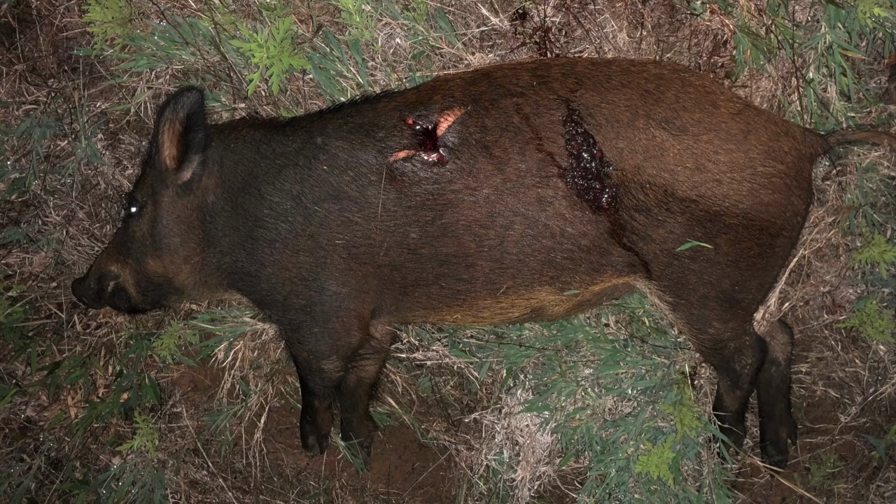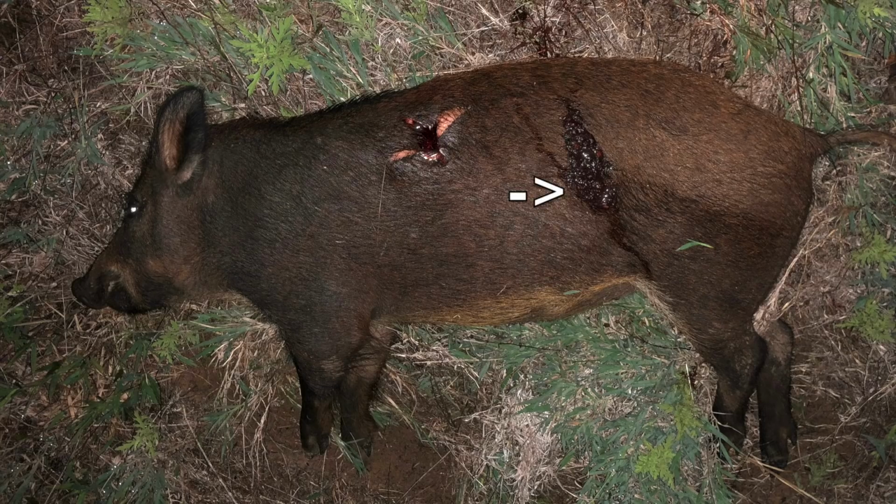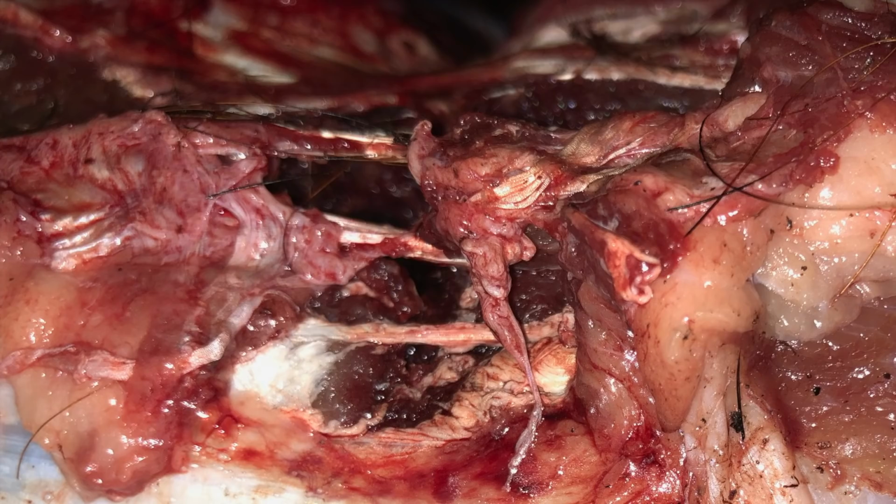The second sow was shot with the Remington 140 grain Core-LOKT bullet. The first bullet was a running shot that struck the paunch of the hog. The second shot hit the spine, sending bone-like shrapnel out of the exiting side. This sow weighed in at just under 40 pounds.